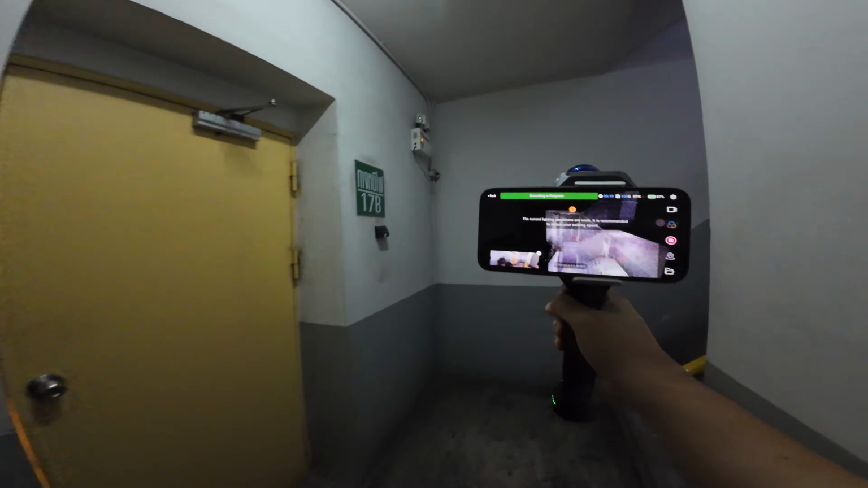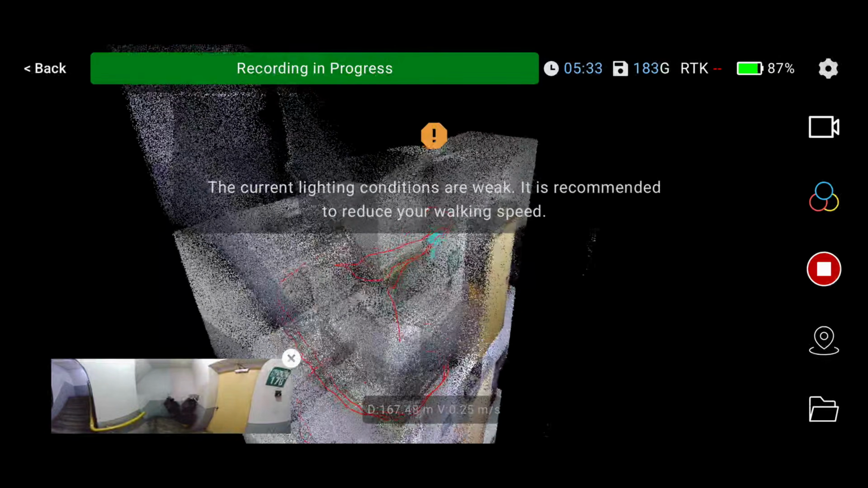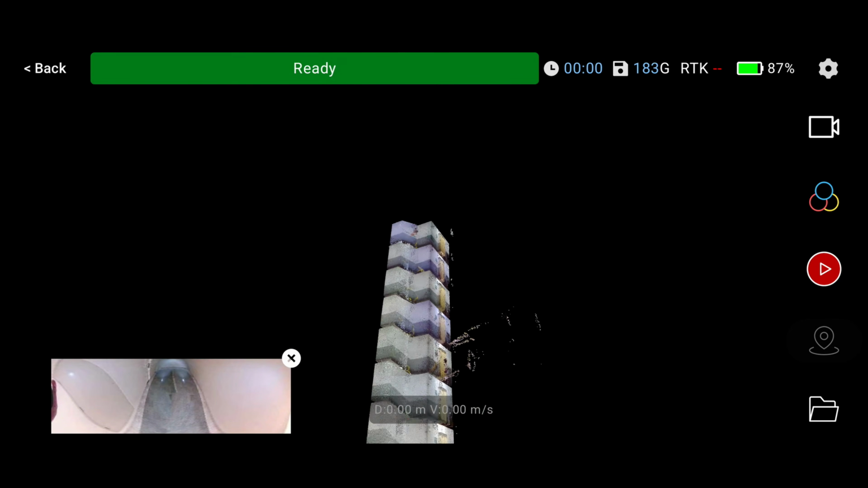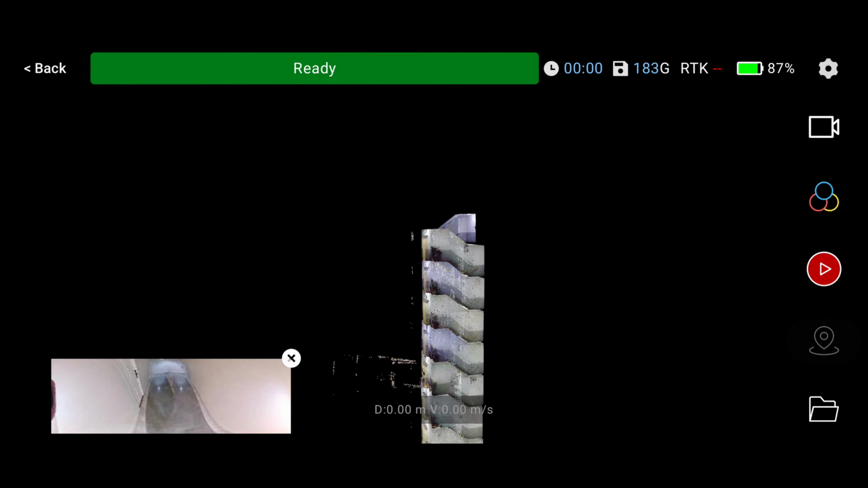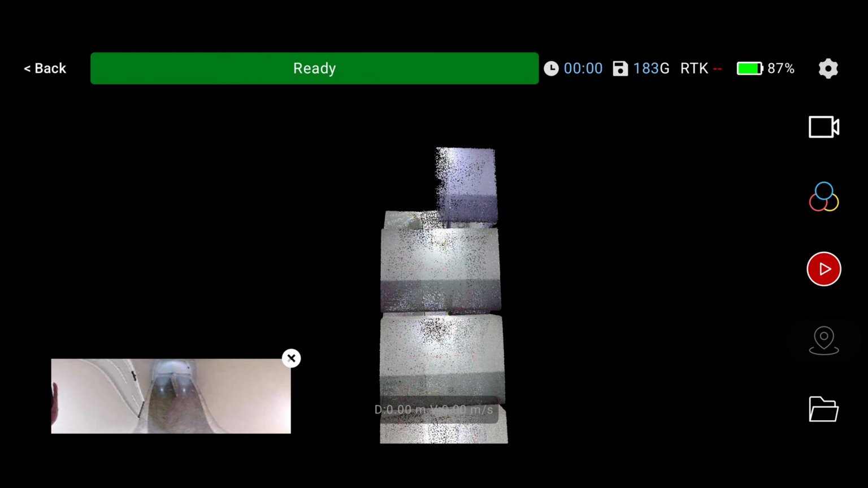Okay, now I have made it to the starting point and closed the loop. Alright, this scan took 5 minutes and 30 seconds with a total distance of 166 meters. And from the phone's preview screen, the staircase looks perfectly straight across all axes.